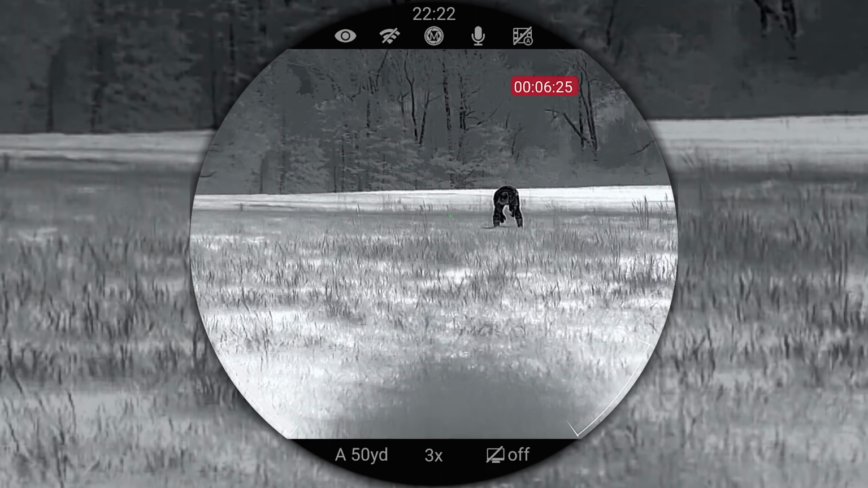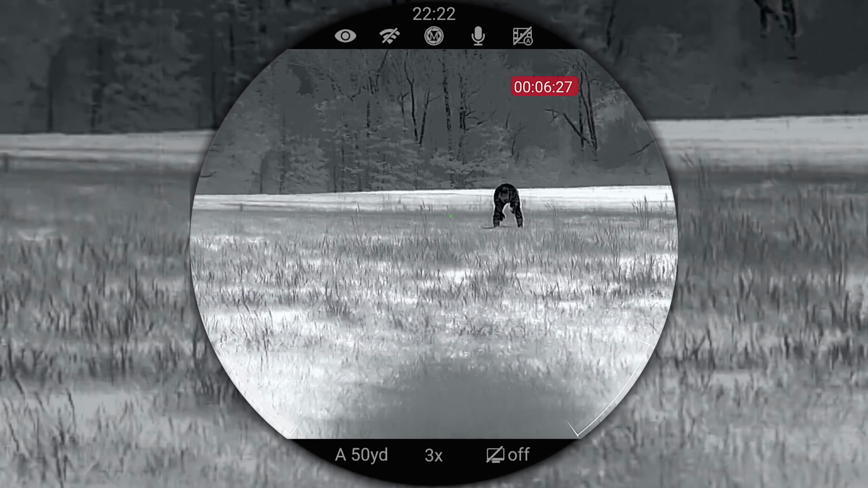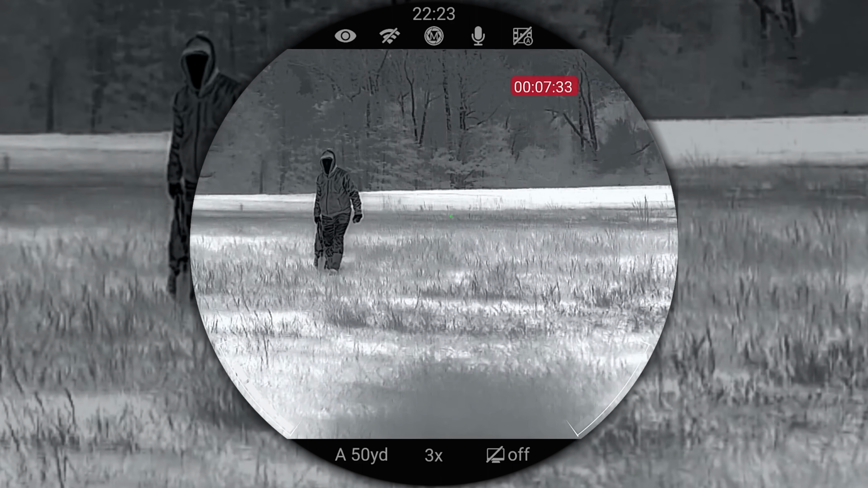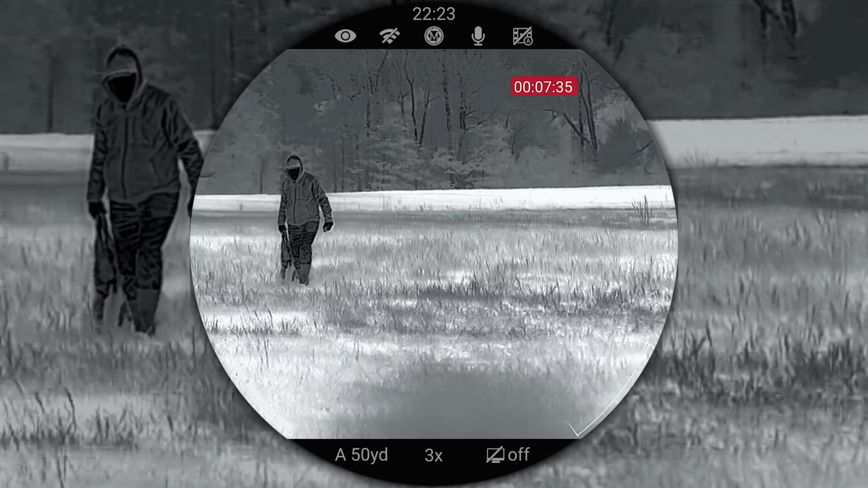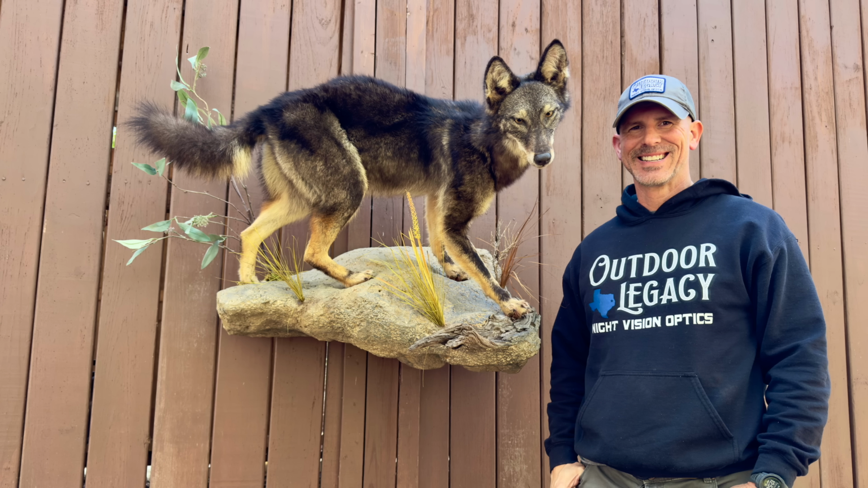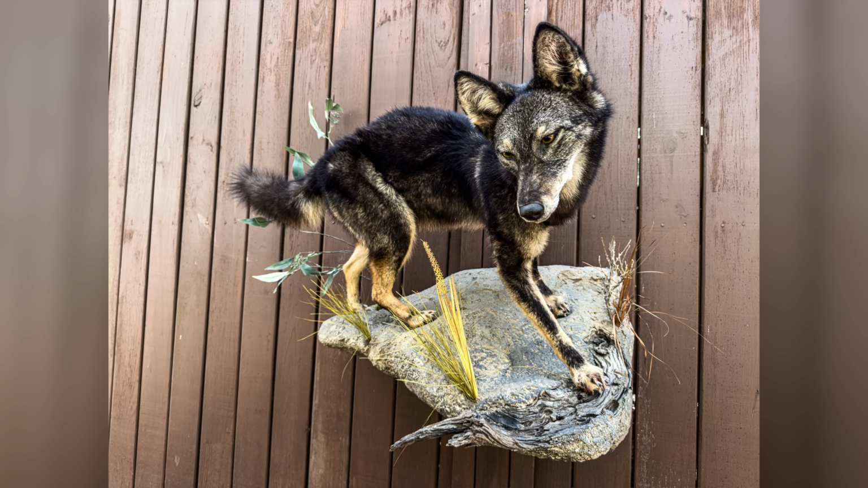It was late and cold, warmer than this because I was out there longer. He hopped in his truck, drove right over, and he took a picture and he said, well, we've got to get it mounted. So we got it mounted, and we just got it back. It took about a year to get it done. We're going to put it up in one of their cabins that we've got here on the property, where we do a lot of entertaining. And so everybody's going to get to come over and enjoy that color phase coyote.